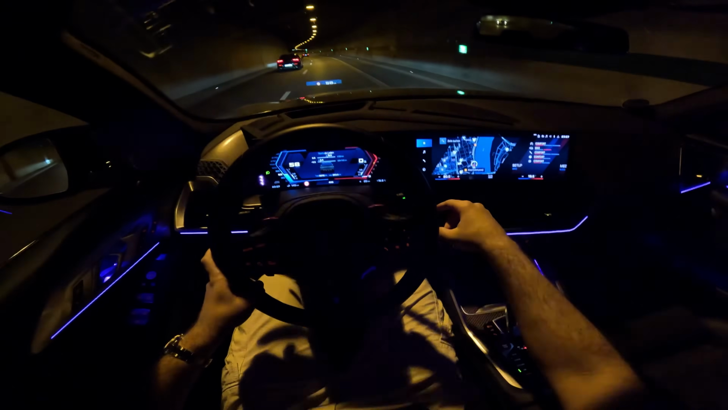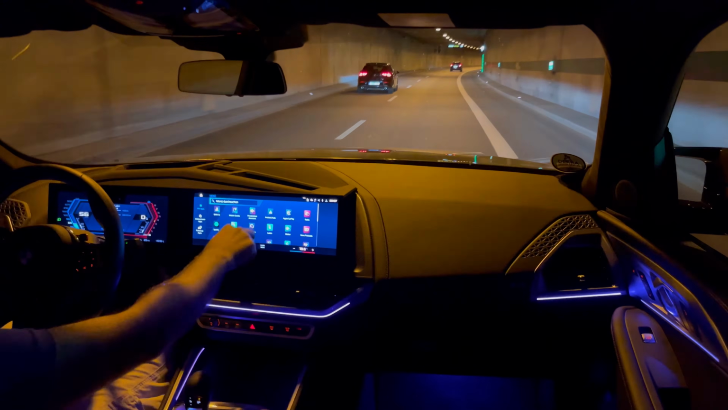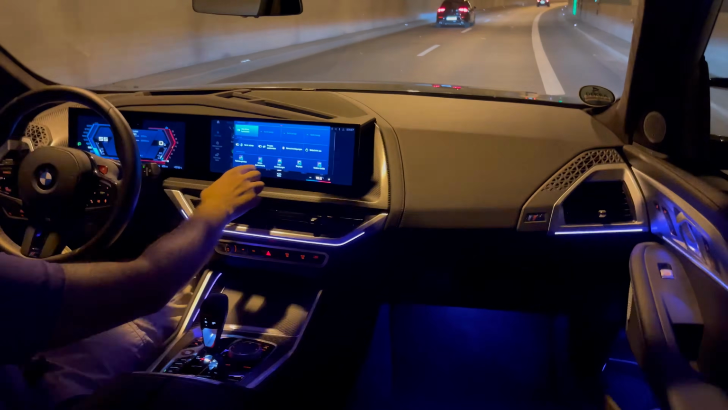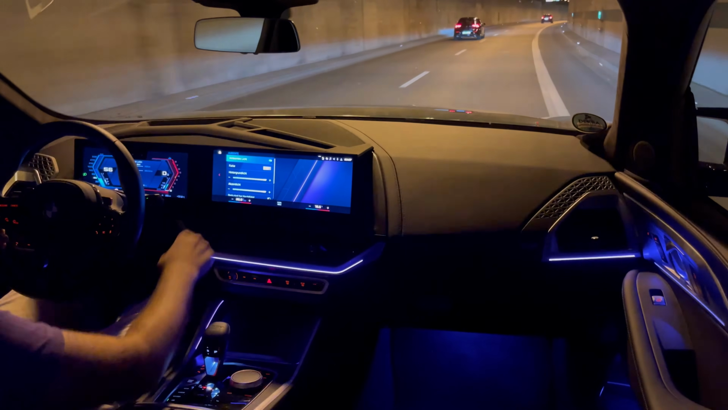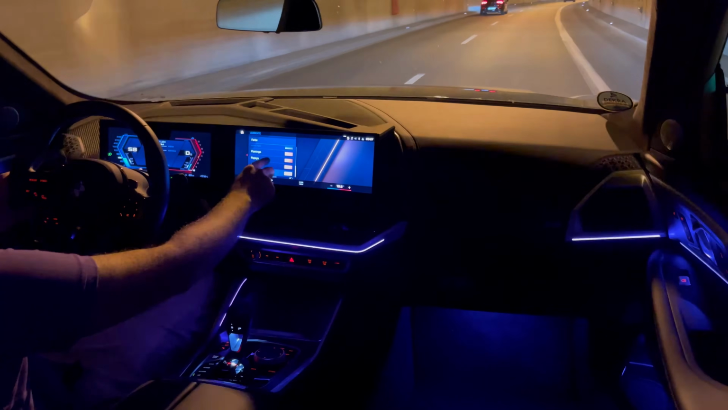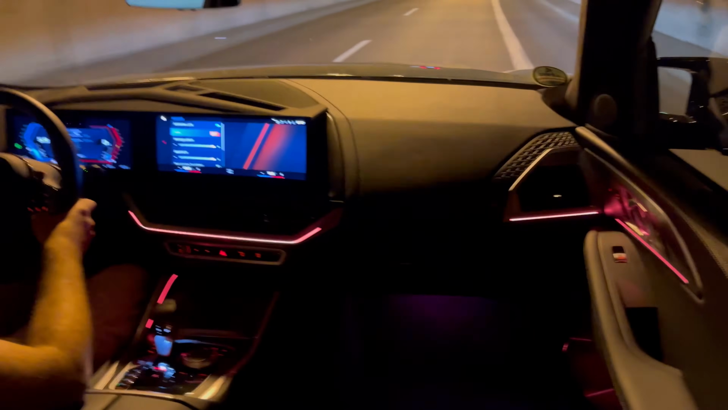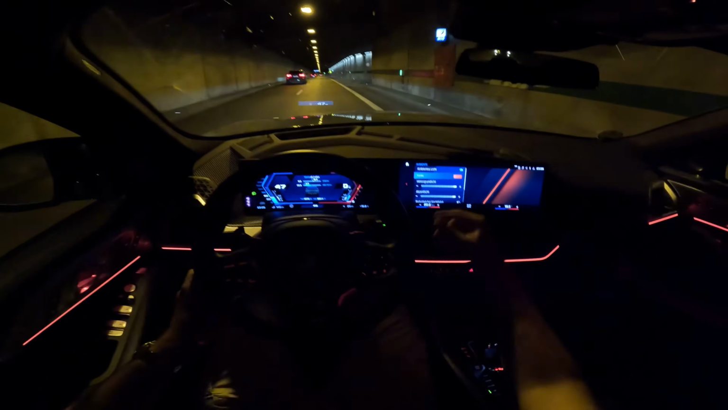We can also change the ambient color, which I'm gonna do right now. So if we go to the iDrive 8 menu here, and then we swipe down, we have the interior lighting. And then we go to the ambient lighting, and then we can change our color, for example, let's just make it papaya here. Just look at it now, it's orange and the roof is also orange. You have a couple of beautiful options.